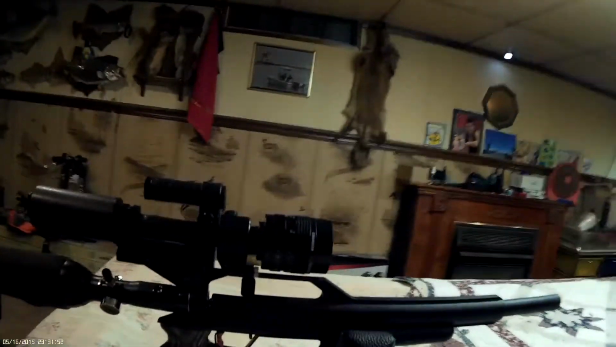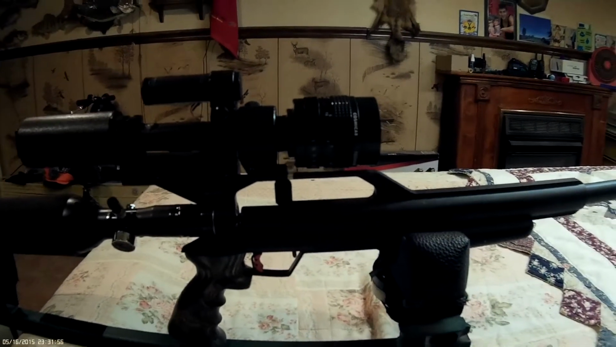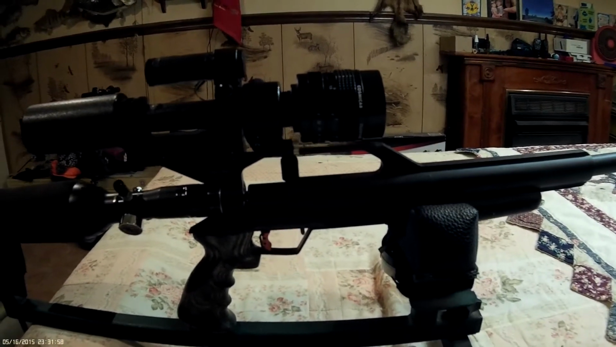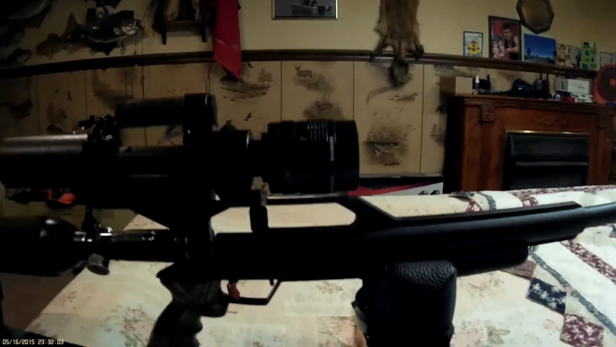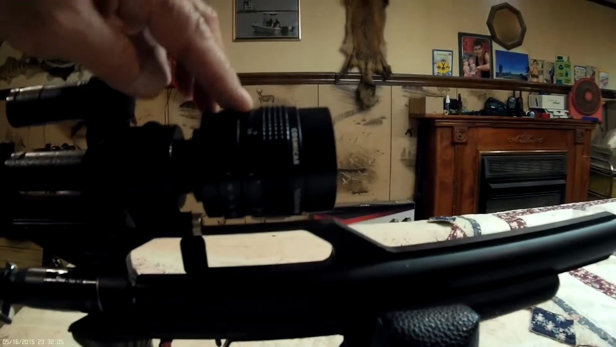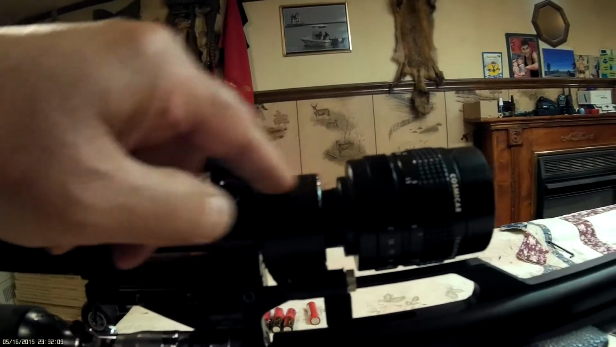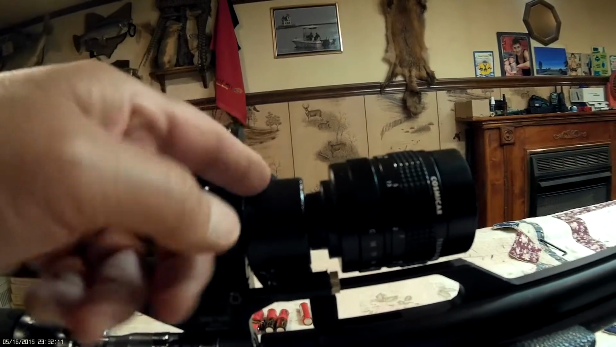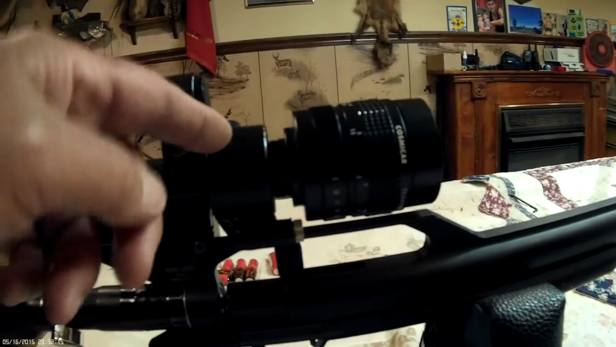Okay guys, this is the walk around of the fancy system I made. I'm going to call it the dream system because it's my dream. It does what I want it to do. On the front, we've got a Computar lens, 75 millimeter. We have a bell housing here that has an IR switch inside, so I can switch between day and night mode.